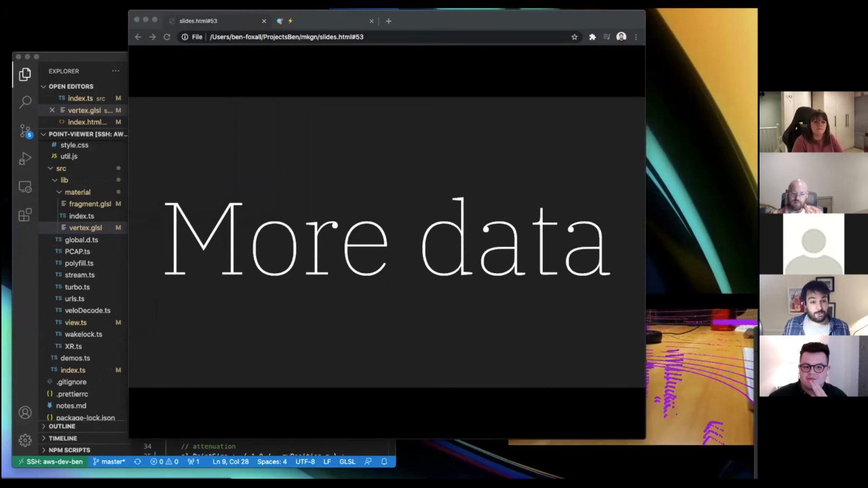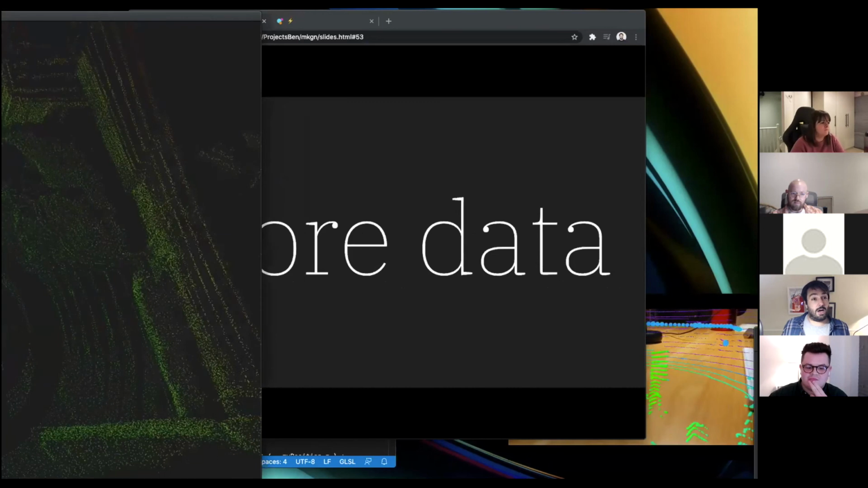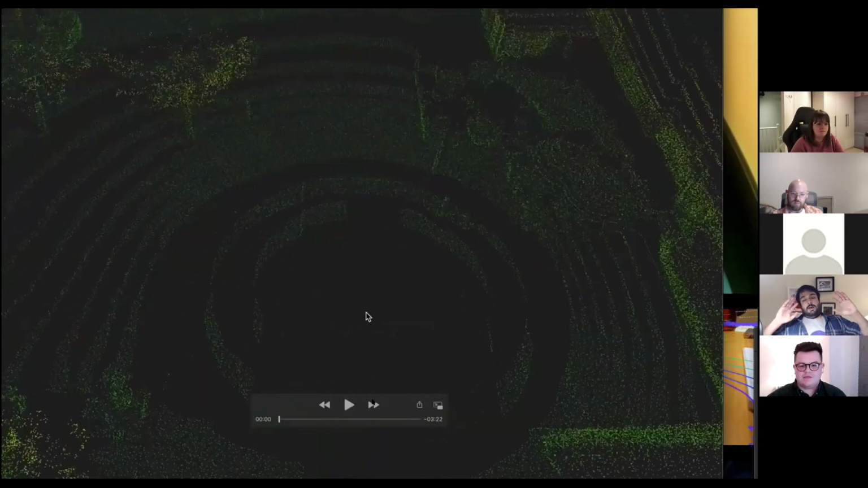Cool. So that was using a bit of an old school sensor that has these 16 channels, whereas I want to show you quickly some of the other sensor data that we deal with.